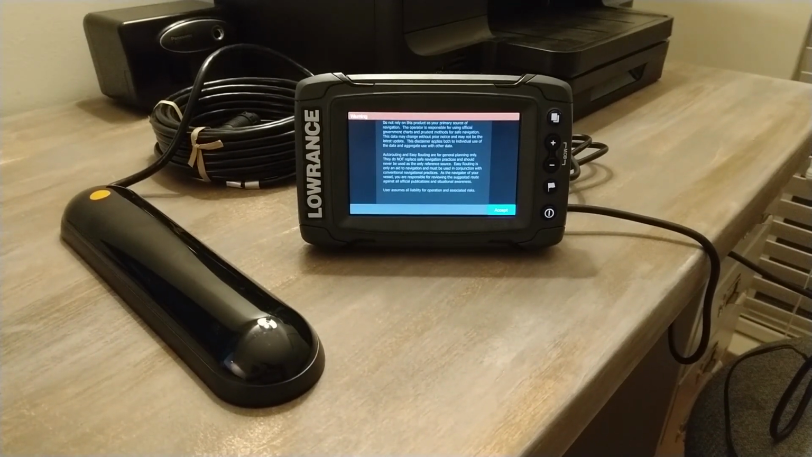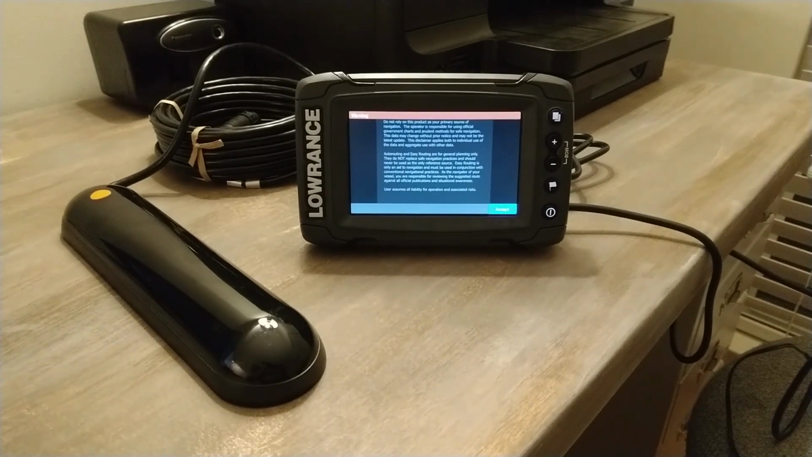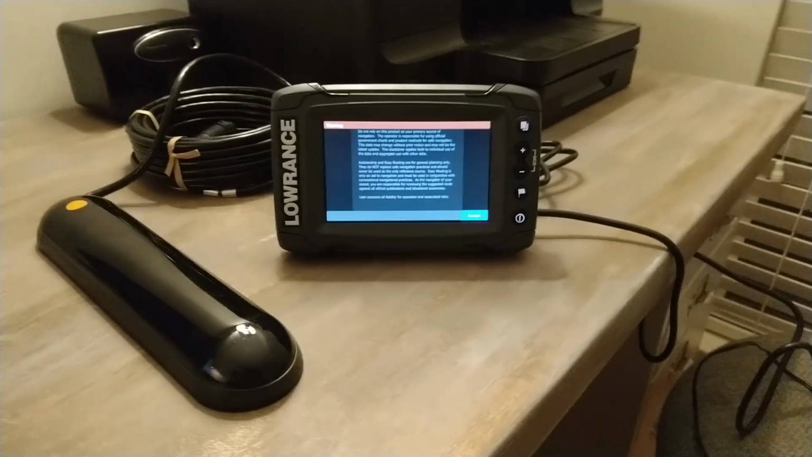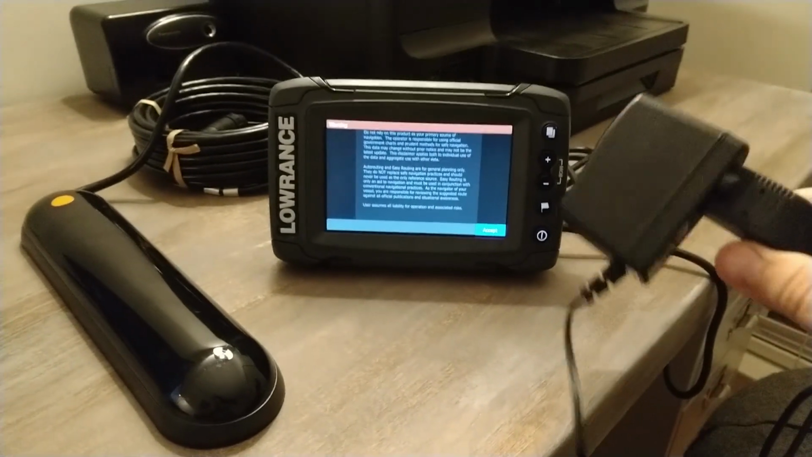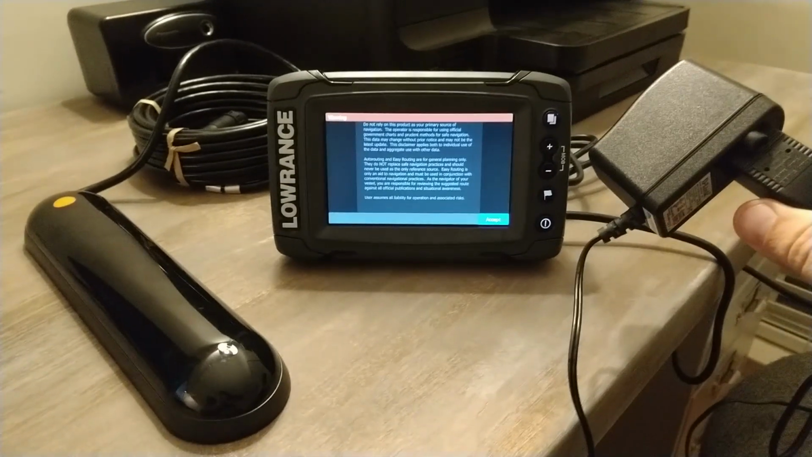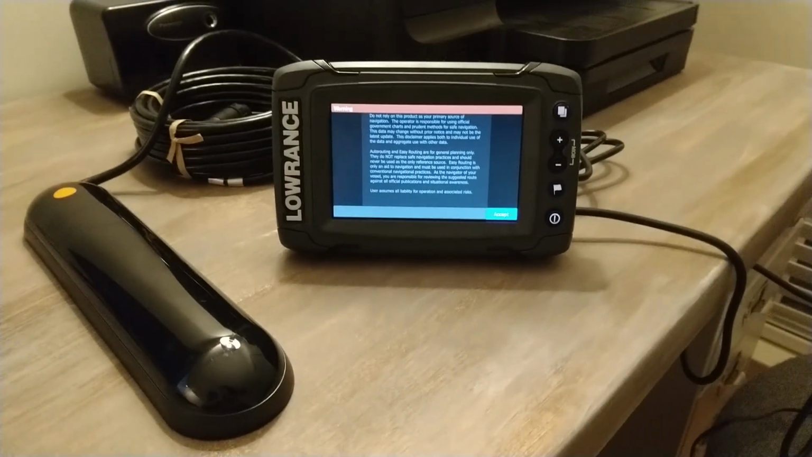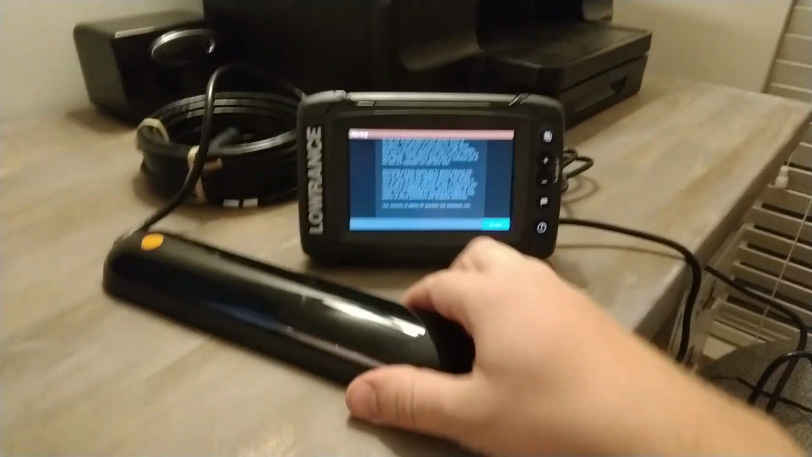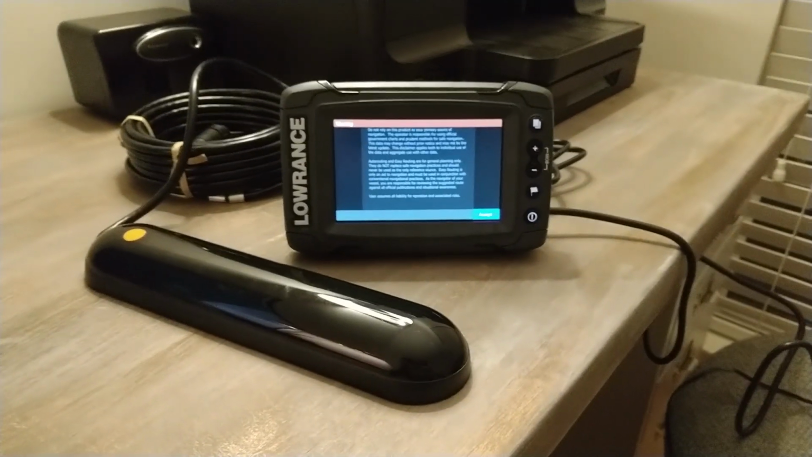I want to demo the new Lowrance depth finder unit, the Elite-5 TI that I bought. Here I've just got it powered on with an AC to DC adapter, which essentially provides 12 volts of battery power to the unit. I also want to note how big this transducer unit is. This is the TotalScan transducer.